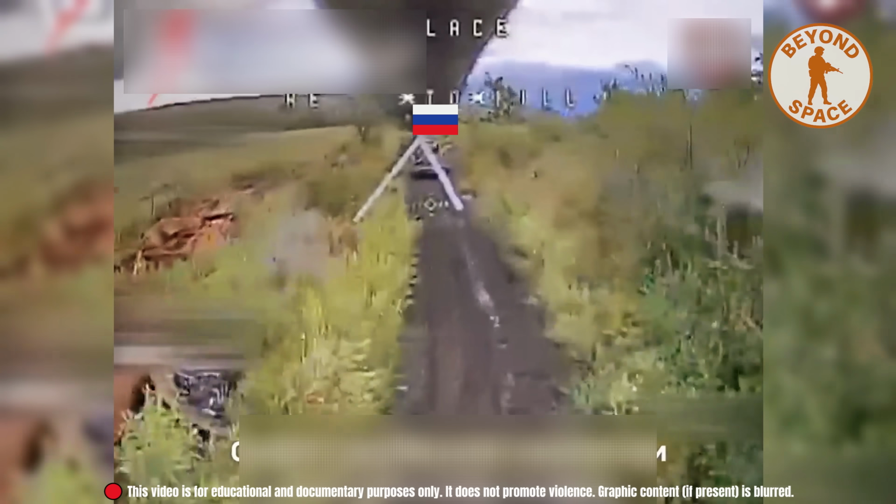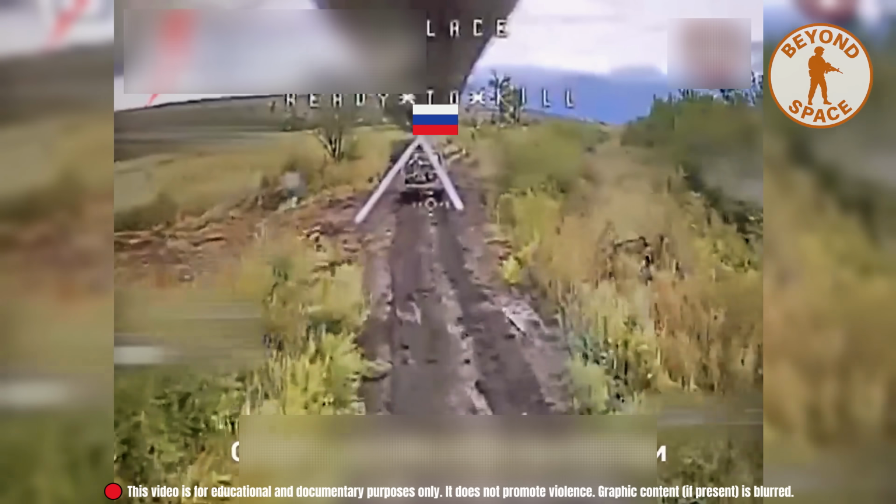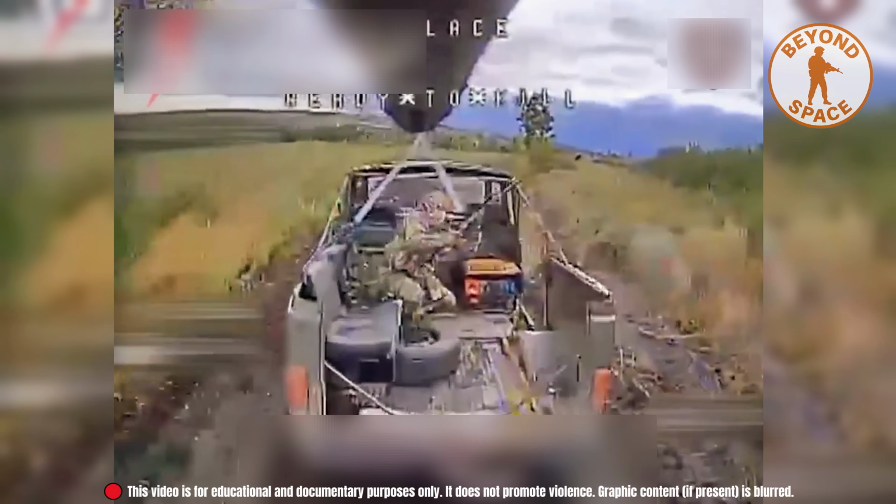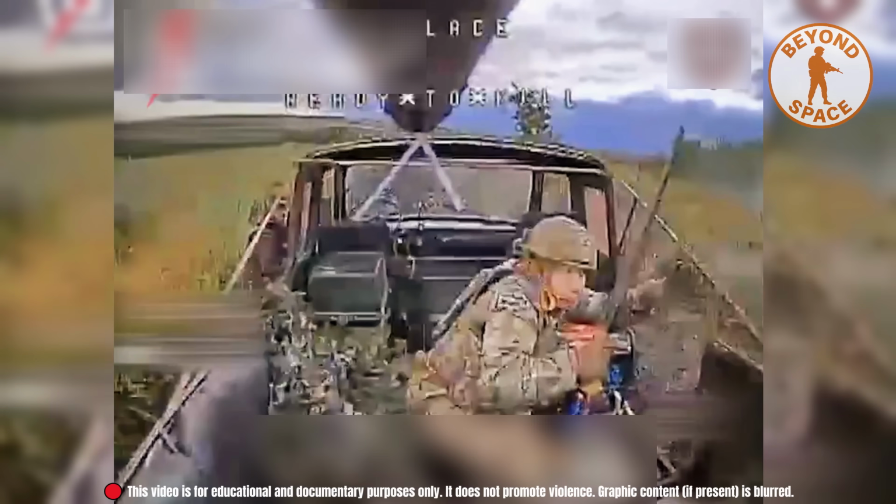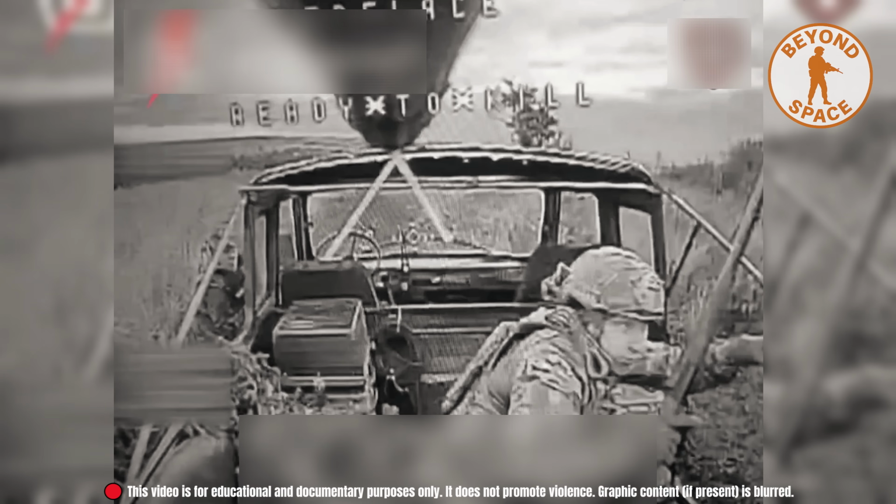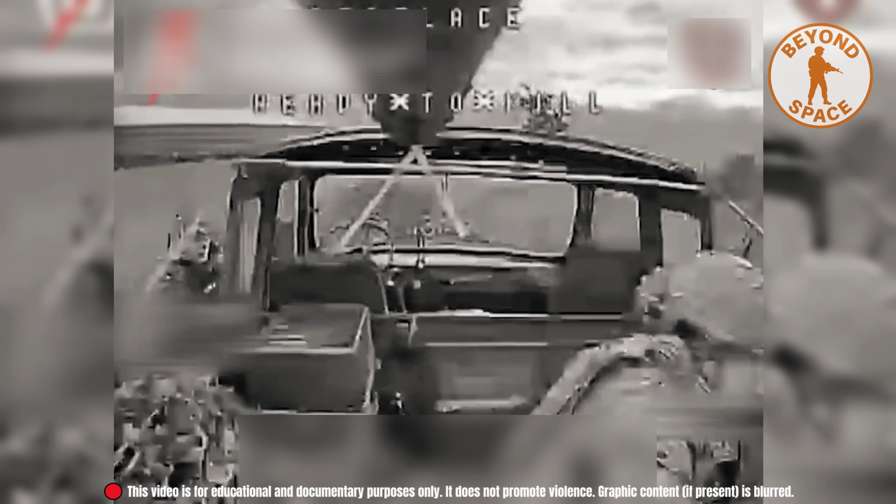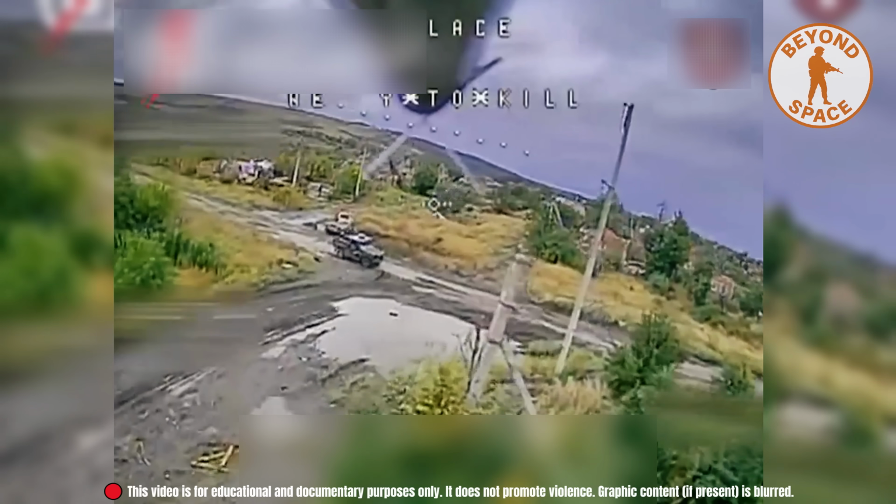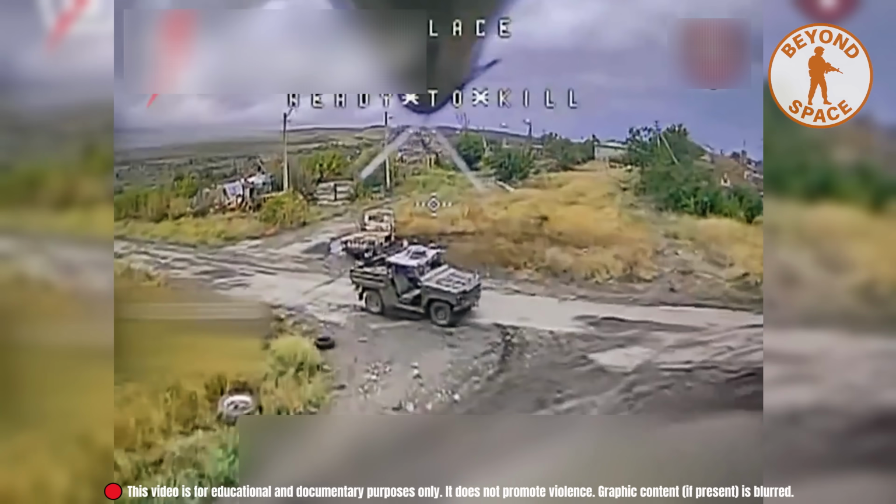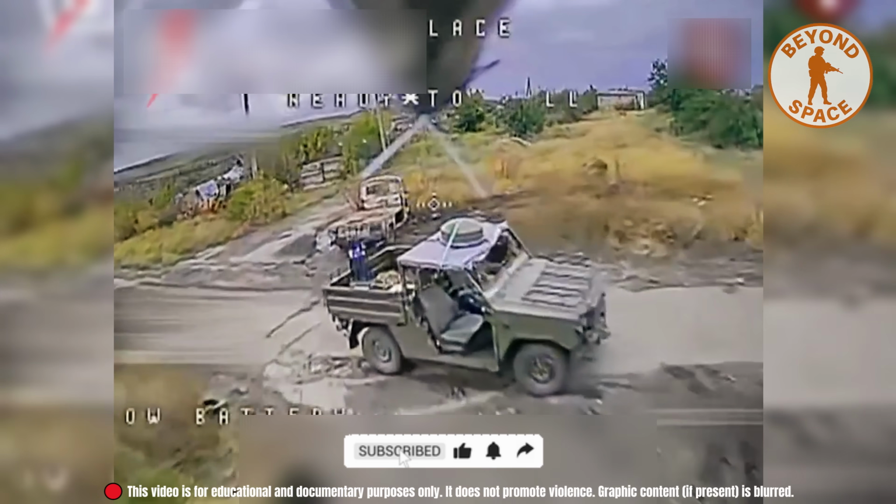In the Kurakov direction, Ukraine's 5th Assault Brigade identified a moving Russian truck on a rural route. A soldier sat exposed on the cargo bed. The FPV drone locked in and closed the distance. The strike was fast, sudden. Moments later, another Russian logistics vehicle parked at a dirt road intersection. The drone found it too. One precise descent, then smoke, nearby.